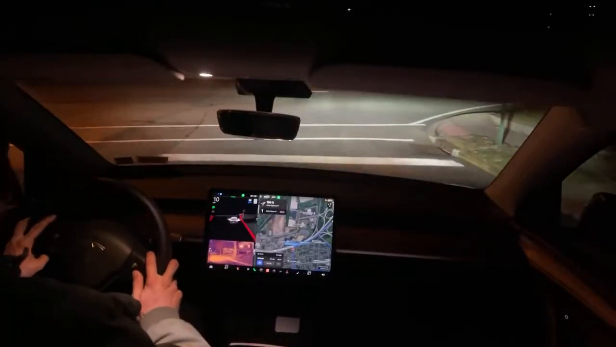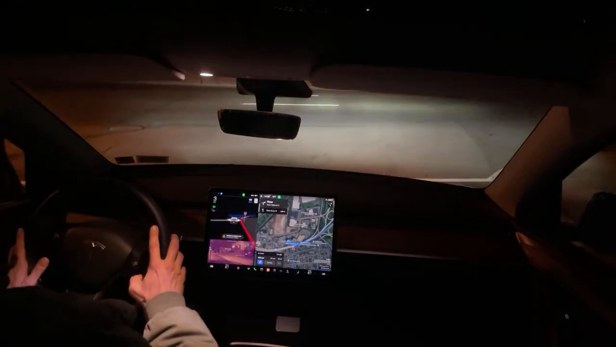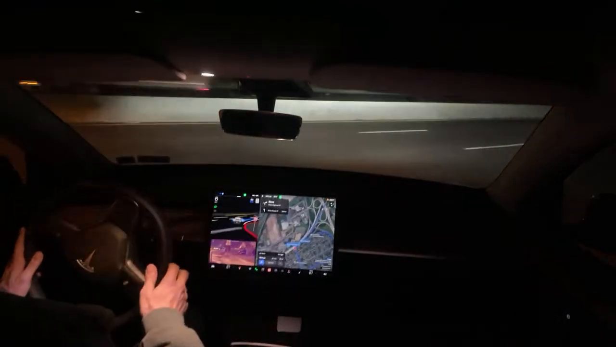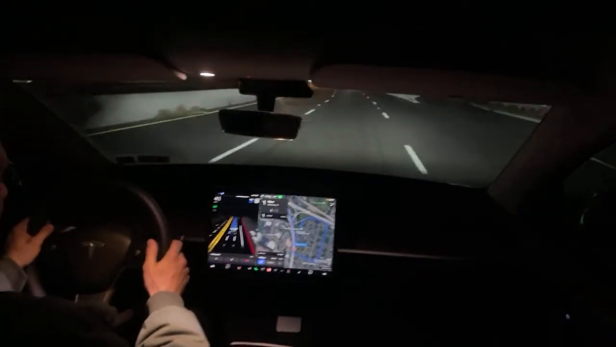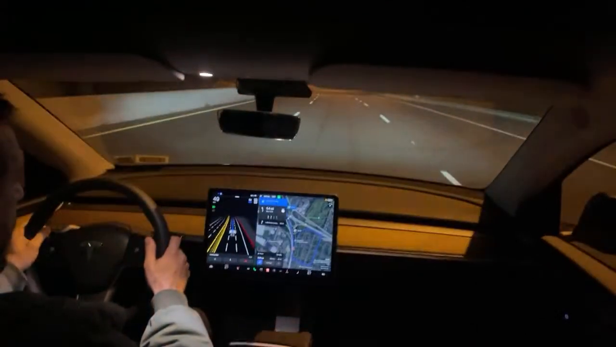All right, we just got to a stop sign. Now, just in case anybody's watching, I haven't touched the gas or the brake this entire time. And my hands are on the wheel, but as you can see, the car is making the decisions. It just made that lane change, and we are on our way.